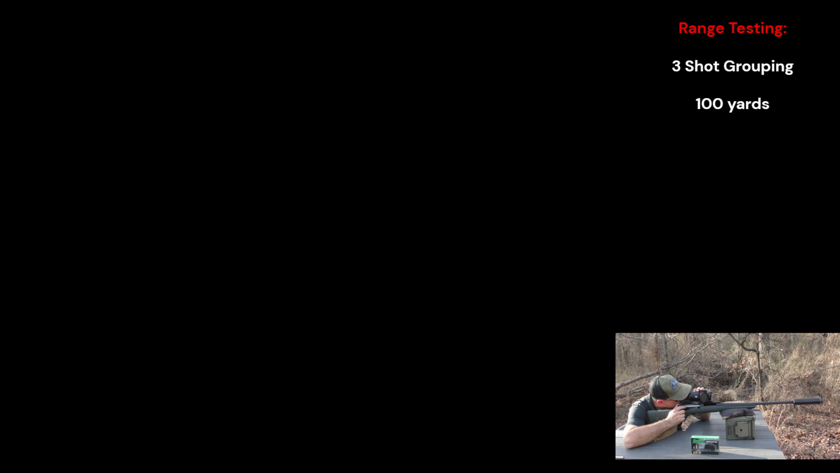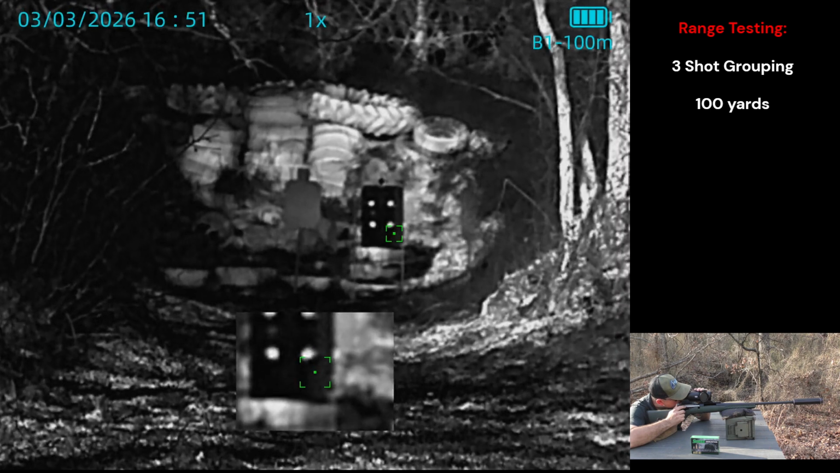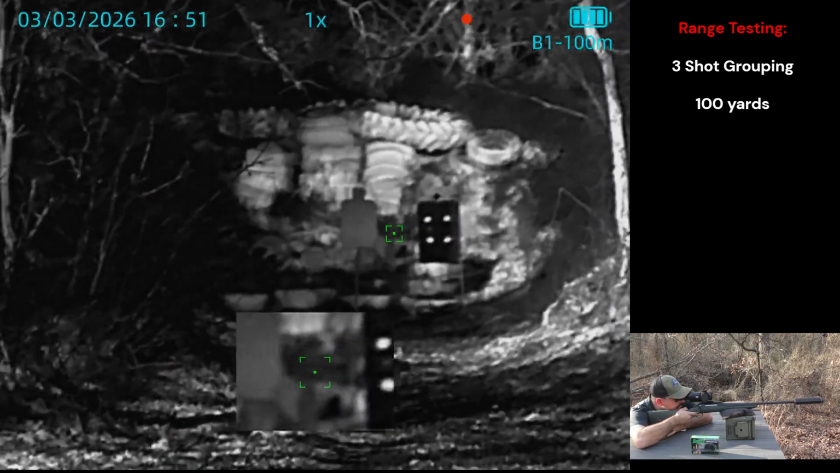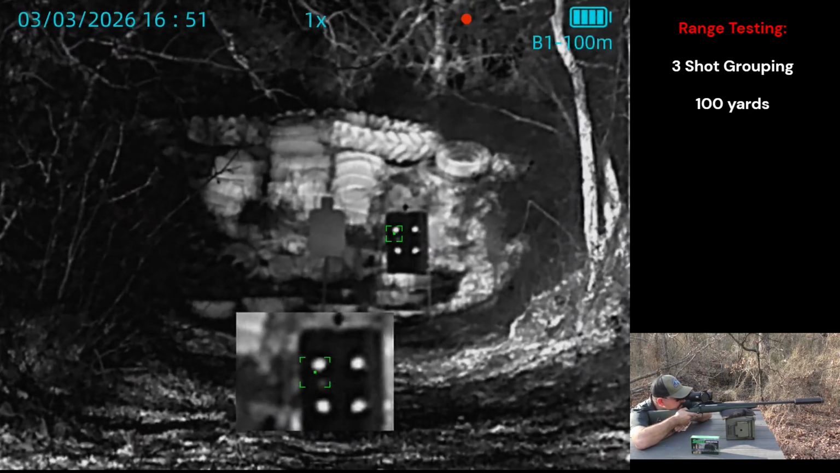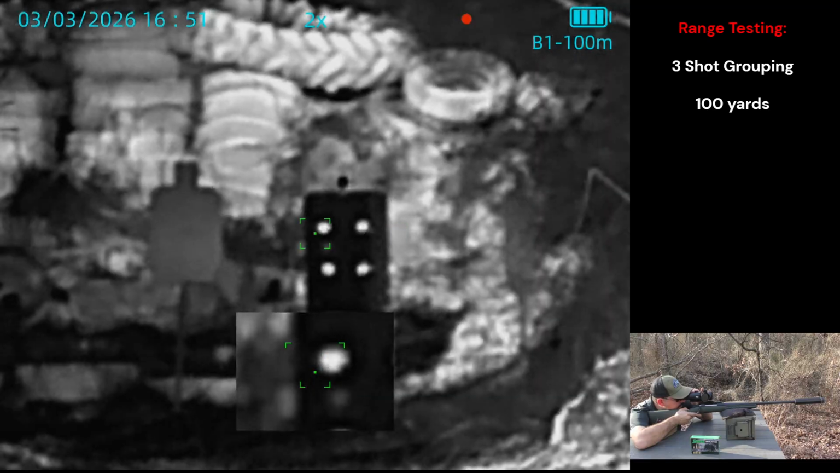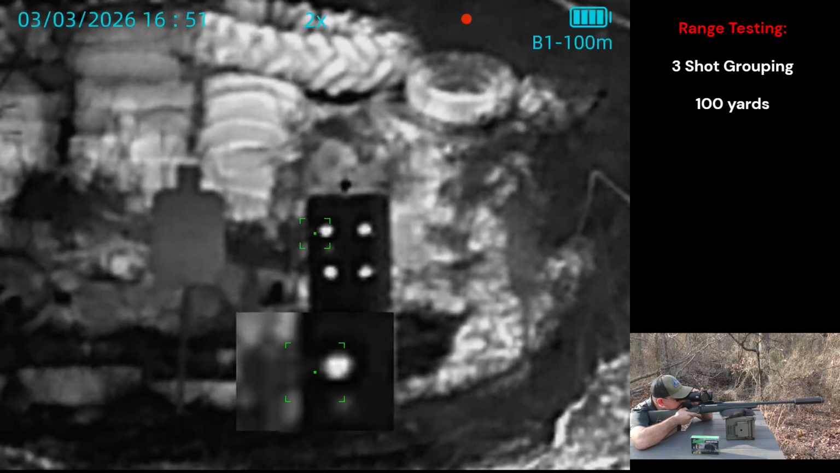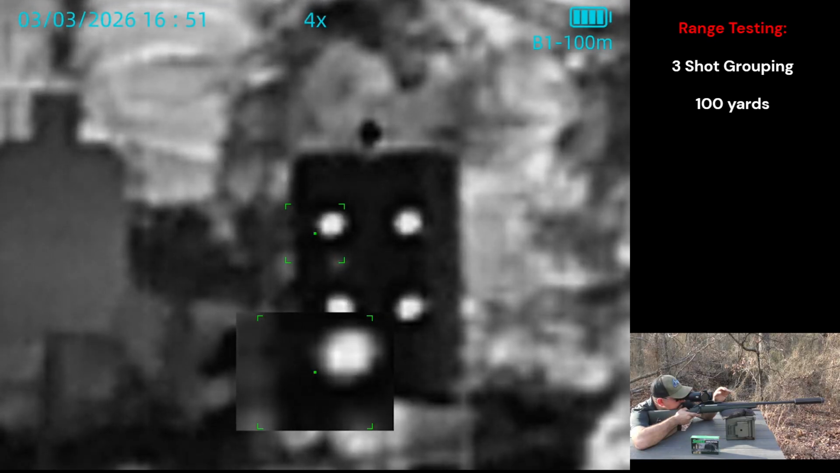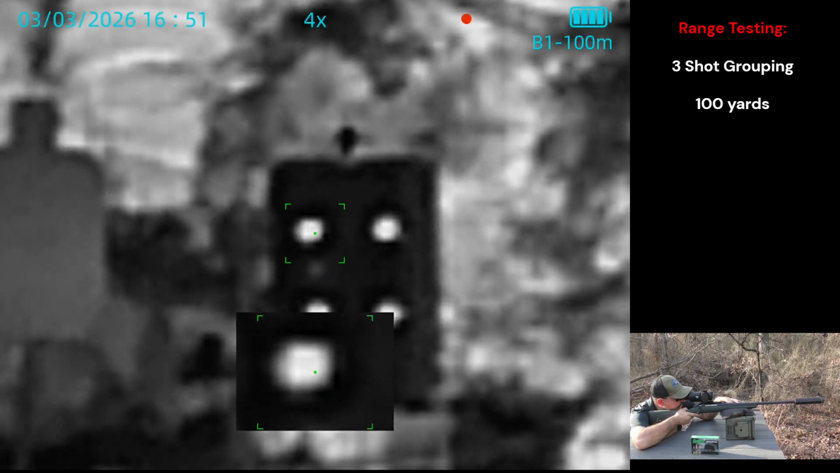Alright, so the final test for me today is a grouping of 3 shots. This is not a very heavy profile barrel. It's still a little warm to the touch, but I can hold on to it. So cool enough to go ahead and do the 3-shot group on. And I've made a minor adjustment based on our digital zoom test to 0. So what I'm looking for is an inch or better. Here we go.